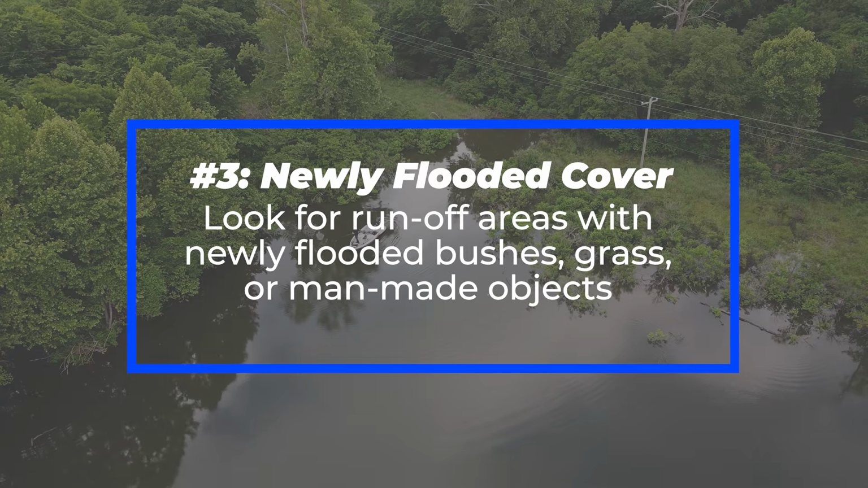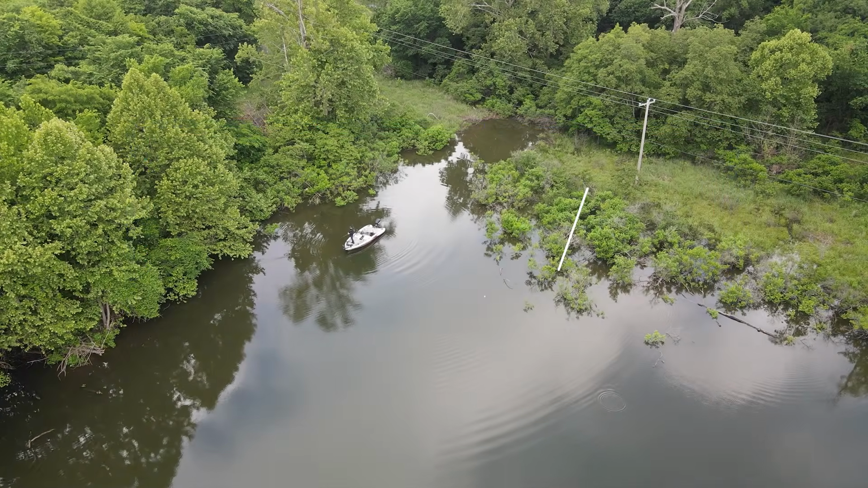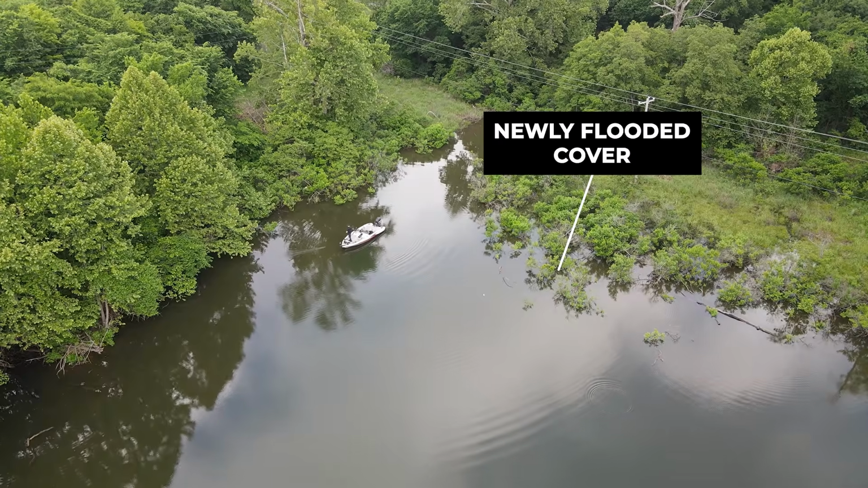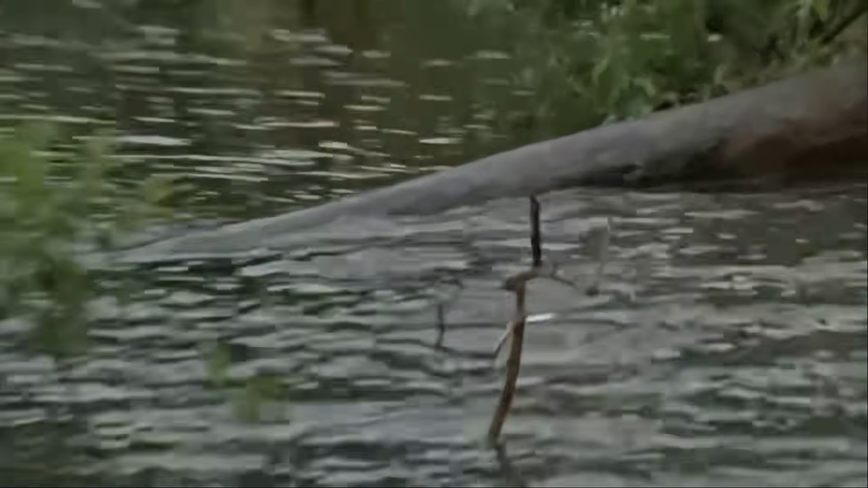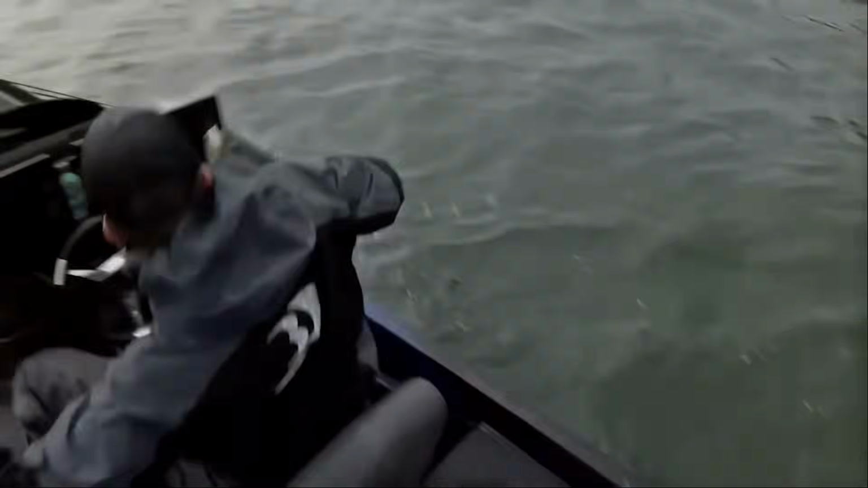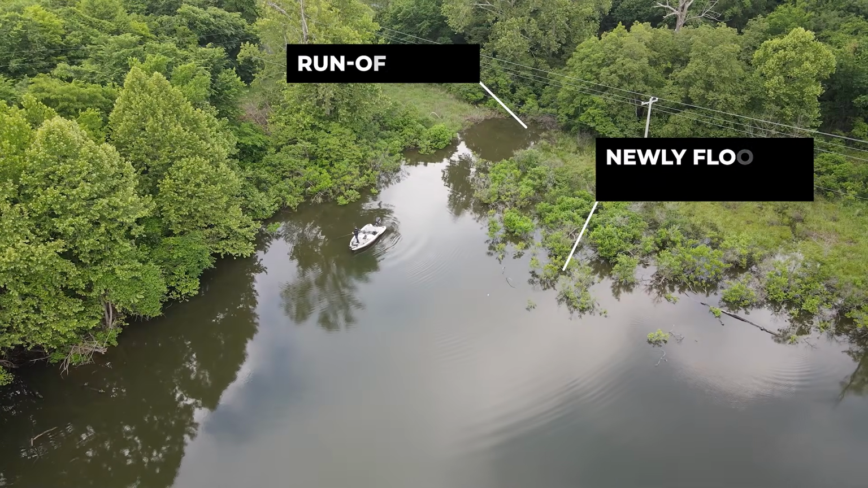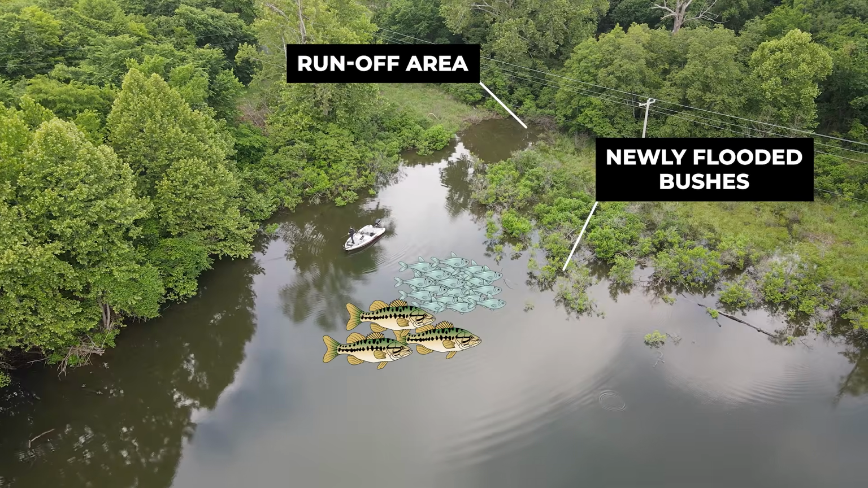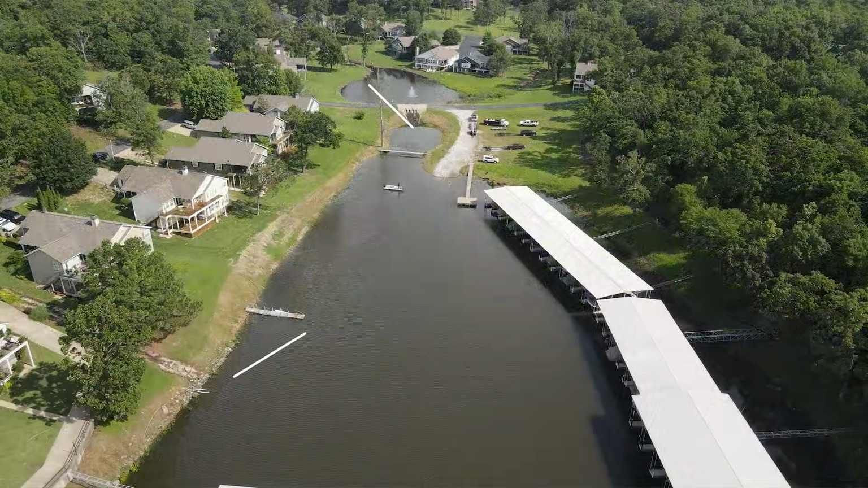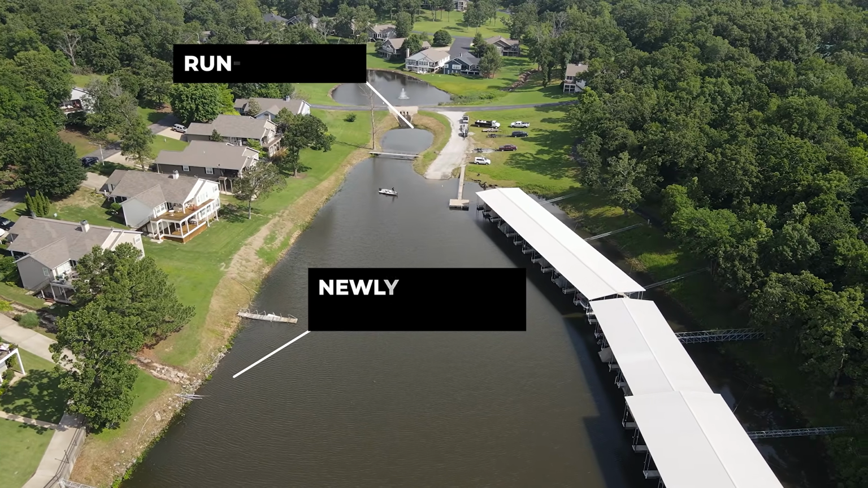The third factor I'm looking for in these runoff areas is newly flooded cover. Most of the time when you have runoff, you're going to have the water rising up at least a little bit. Sometimes it may rise 3 inches and sometimes 3 feet. Overall though, if you can find newly flooded cover in these runoff areas, you're going to have a lot more baitfish pushing in because the trees and grass and things that were above the water earlier are going to have a lot of microorganisms and insects and things like that that the baitfish like to feed on, and the bass are soon going to follow to feed on those shad.